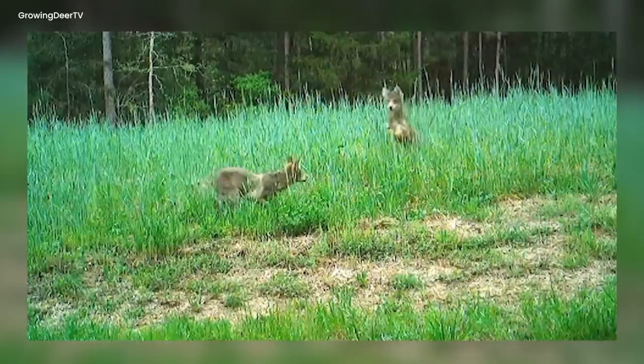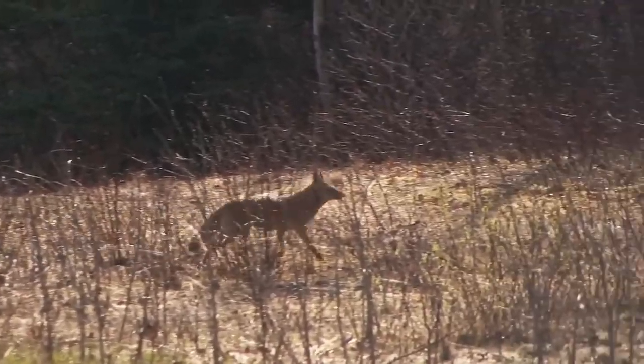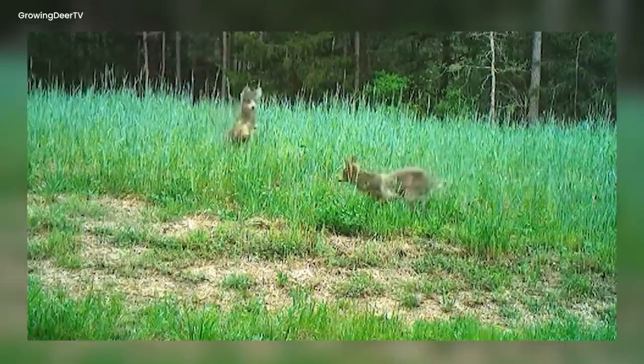The coyote briefly stopped, looking surprised. The rabbit, now far away, hopped to safety in the fields, leaving the coyote thinking about what could have been. This lively video, caught by the camera, shows a short and fast chase between two creatures on the big ranch.